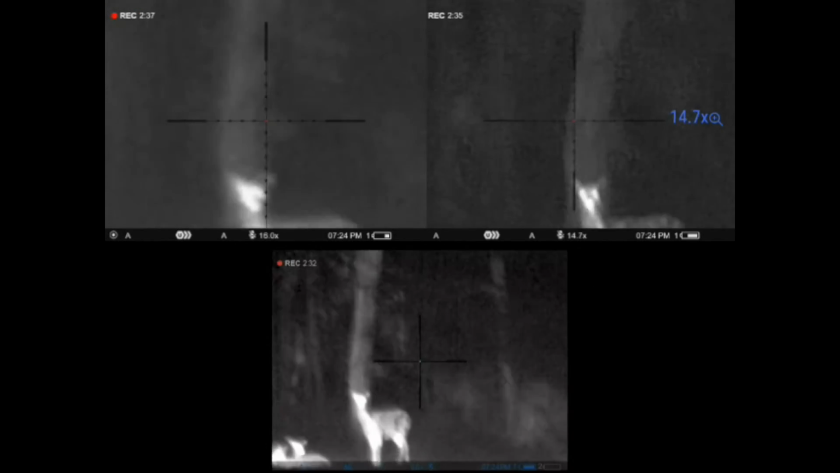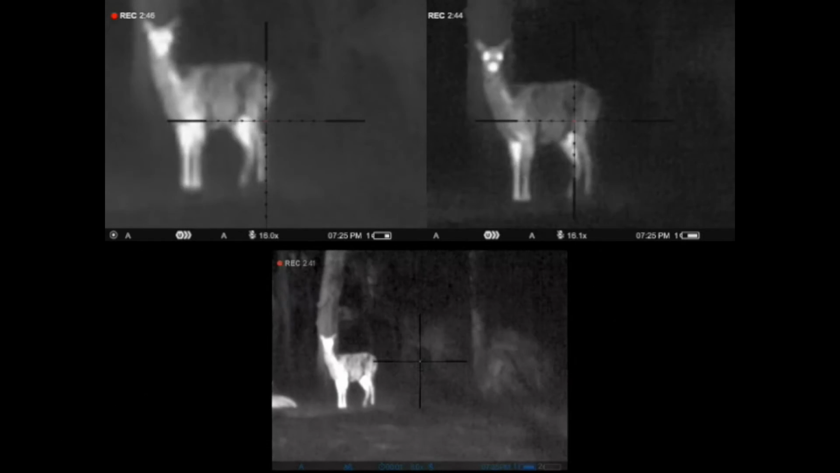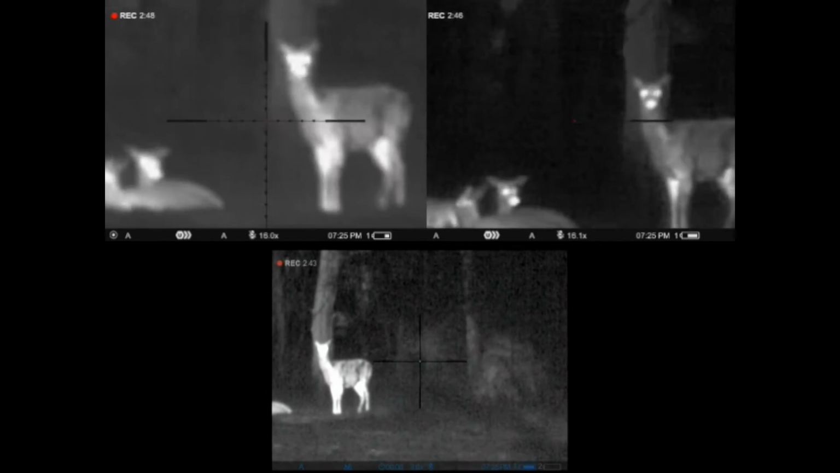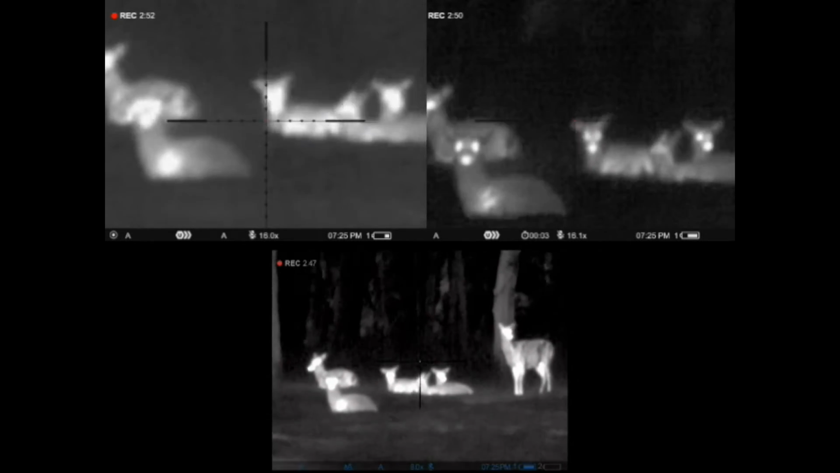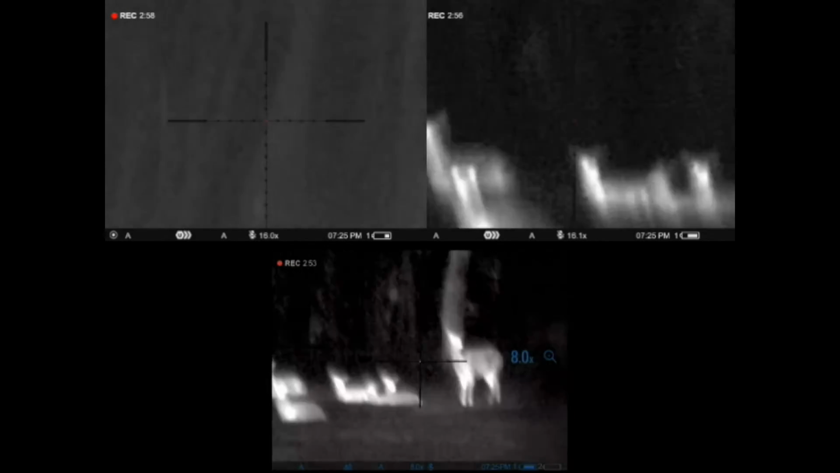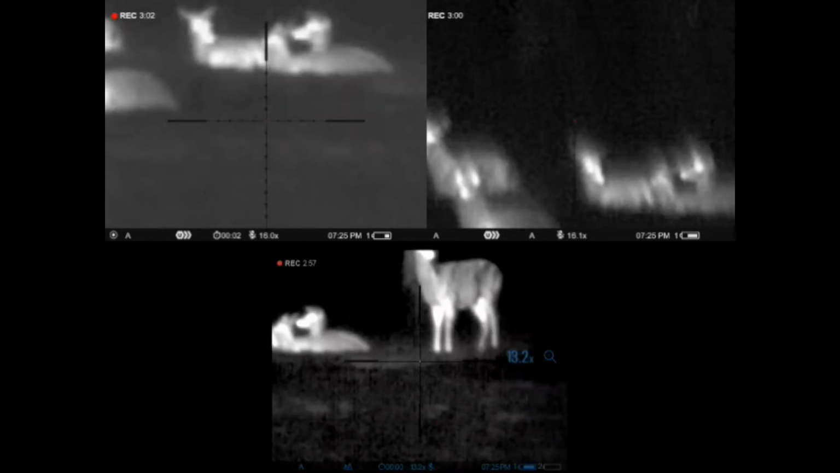I had to shoot this out the window. I didn't have time to get it on the tripod, so it's a little shaky, but I think you can see the point is just trying to show you the temperature definition on the hot objects, how much better that looks in the G with the 3x magnification comparatively, just because you have a higher thermistor per unit area count.